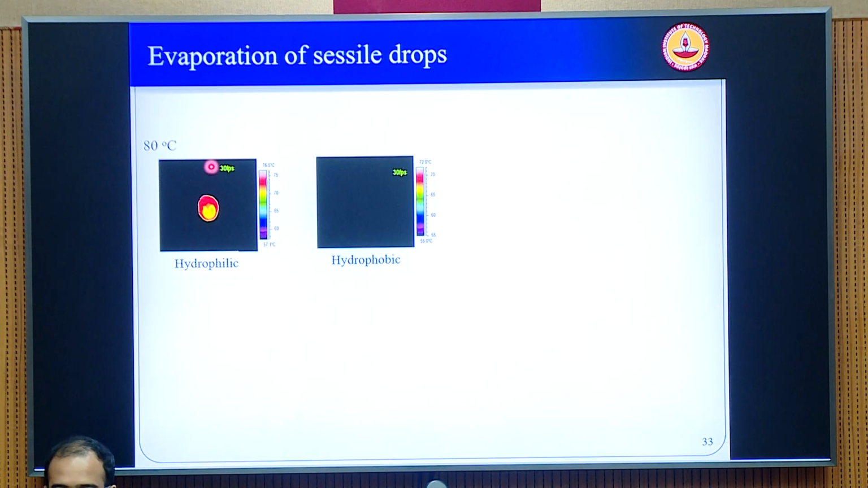We also looked at hydrophobic surfaces. More interesting, we saw that these patterns have very rigorous and very fast oscillations happening at the interface. Later we investigated this with micro PIV, and we found that a lot of cells are forming inside, and we attributed these cells to the Marangoni effect, because when we heated the drop with the substrate, there is a gradient of surface tension along the interface, because the surface is at a higher temperature than the apex of the drop. So your surface tension is lower close to the surface than at the apex.